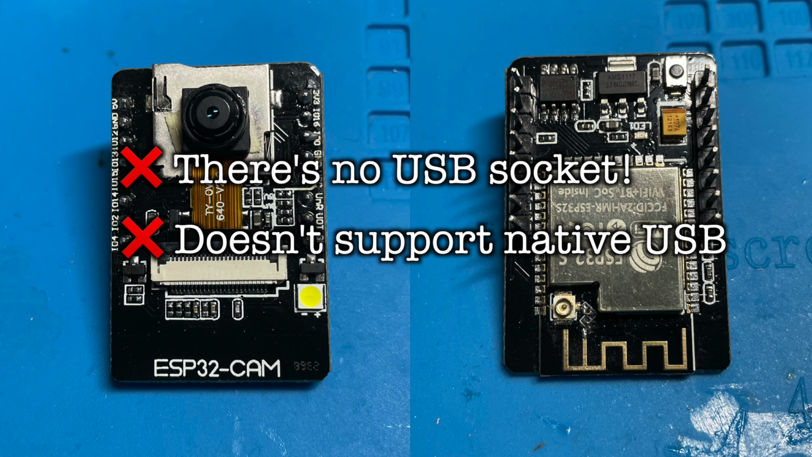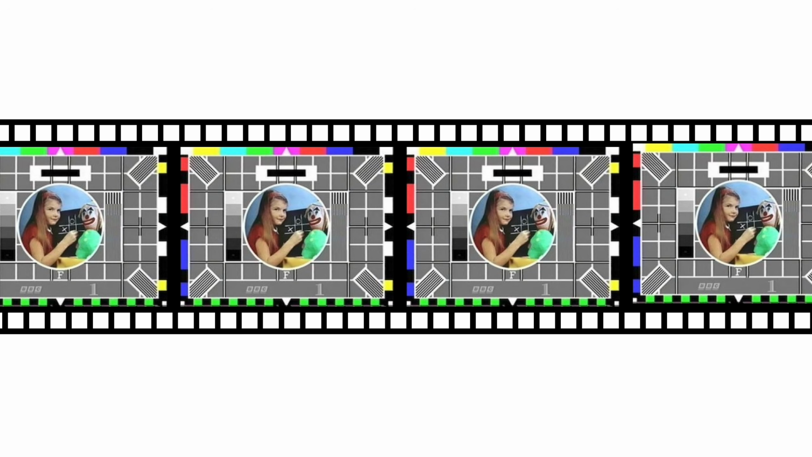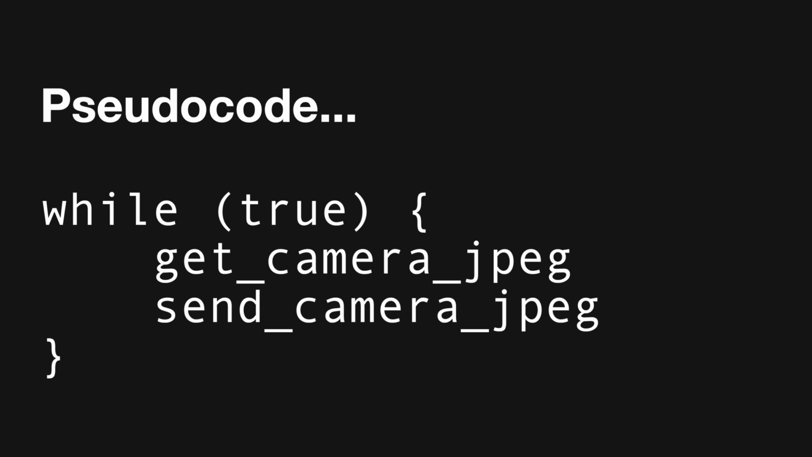Our USB UVC setup uses MJPEG encoding, which, as we saw last time, is just a stream of JPEG images sent one after another. The really nice thing about these camera modules is that they already give us a JPEG image, so all we have to do is grab that JPEG data and send it over USB. You really can't get more simple than that.